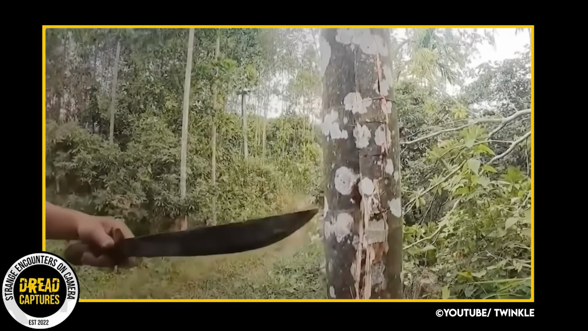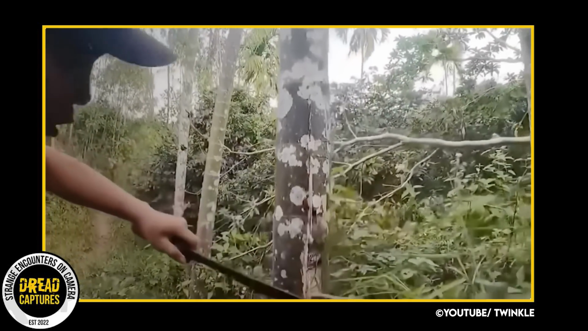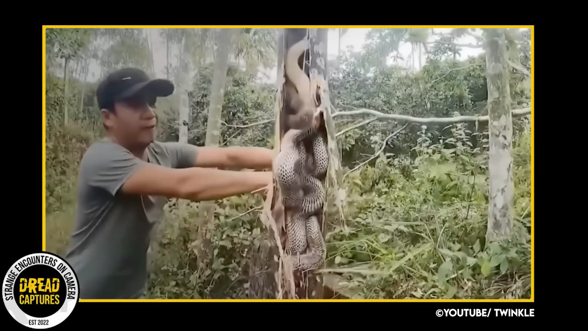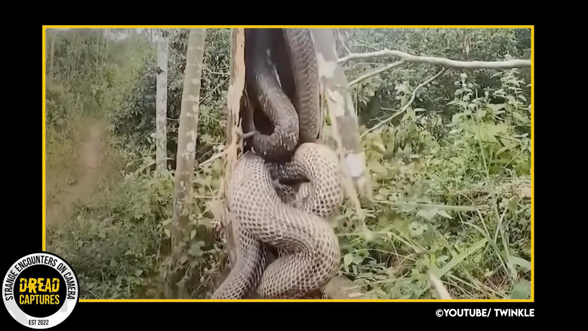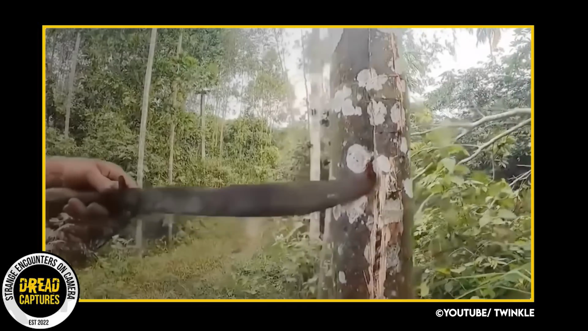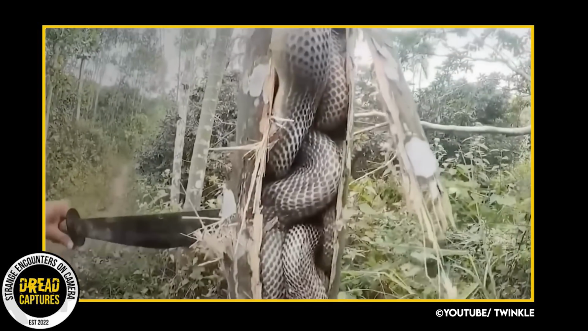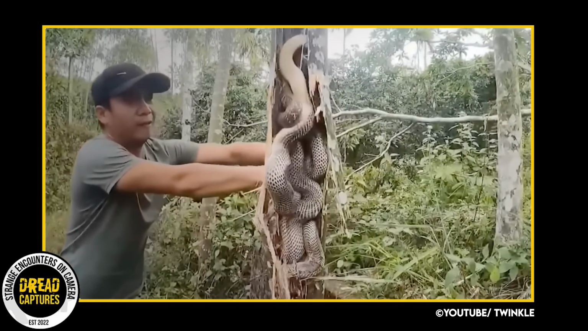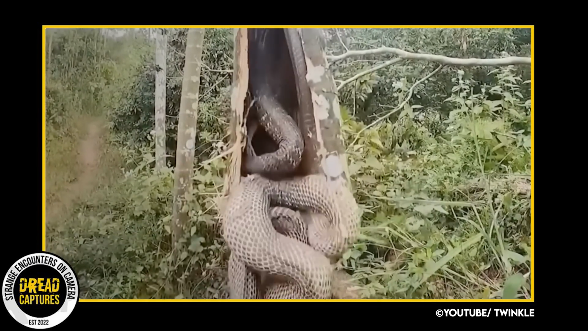Here's another snake that is nested inside a bamboo tree. And I wholeheartedly mean this when I say it, I'm absolutely all out on this. I want nothing to do with it. I mean, look at how that thing smashed in there like that. This tree cavity provides protection, a potential place to lay eggs, and make sure that they don't turn into prey. However, this behavior is not common for all snakes, with many preferring ground or underground habitats.